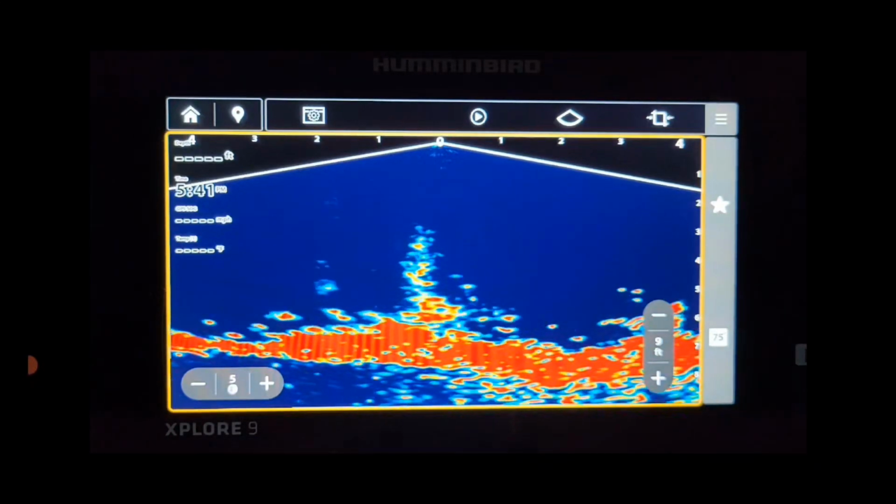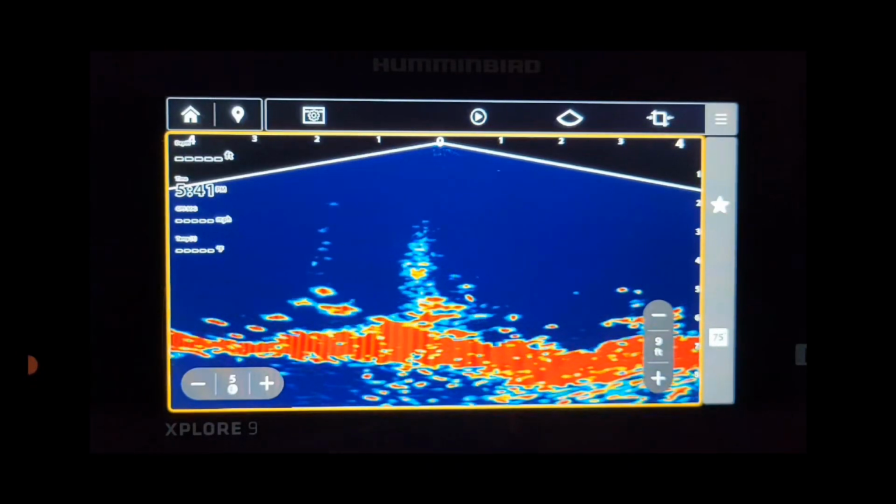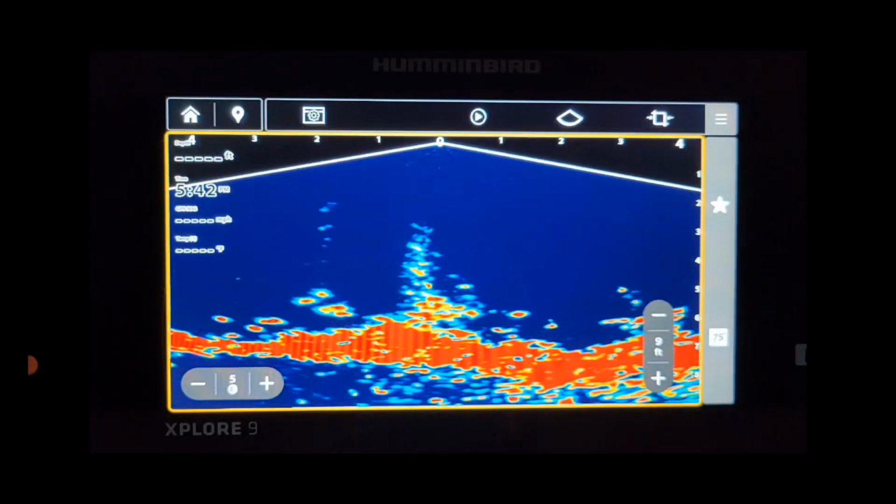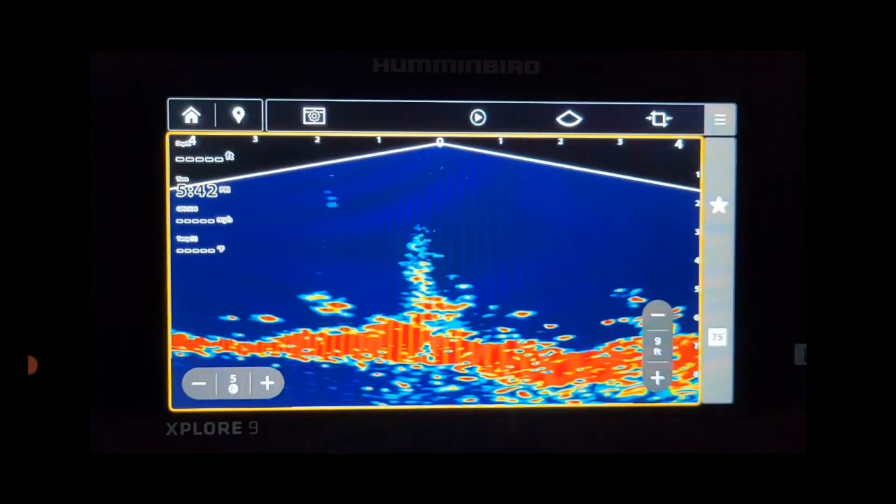Look to be pretty small fish, probably bluegills. But they are checking it out. Really cool. You can tell everything's zoomed in a lot more in this shallow water. We're in 6-7 feet of water, and there's just a ton of fish down here hanging around these weeds.